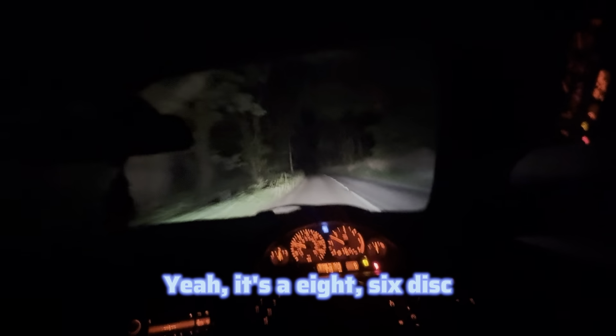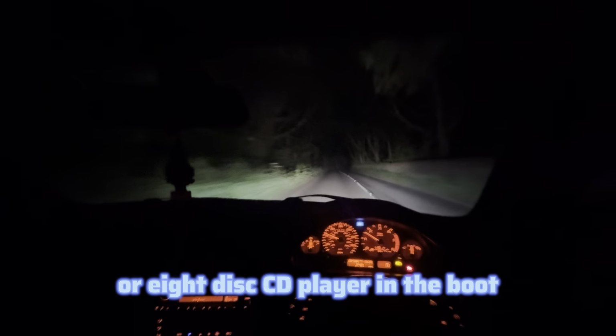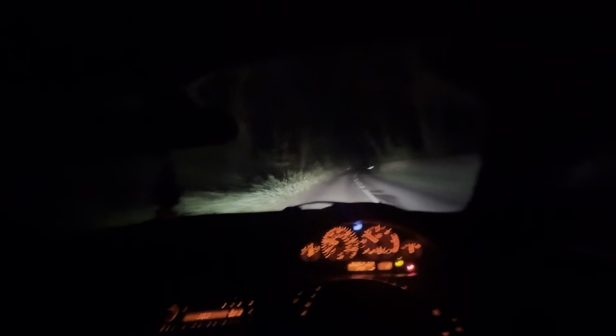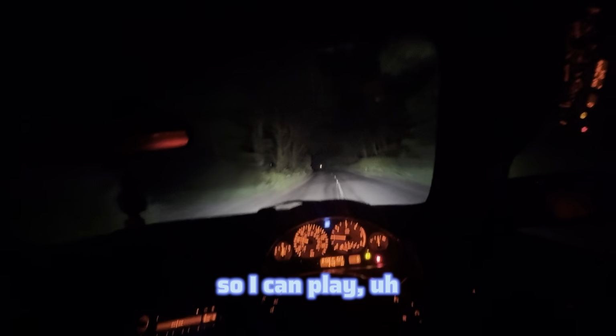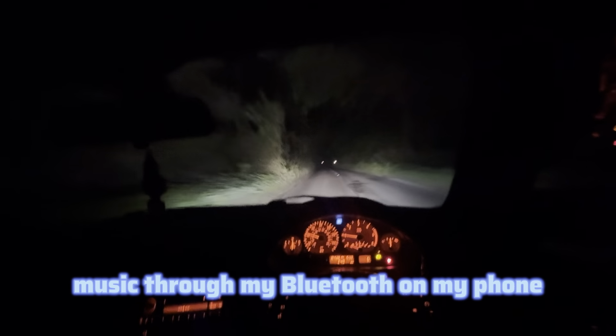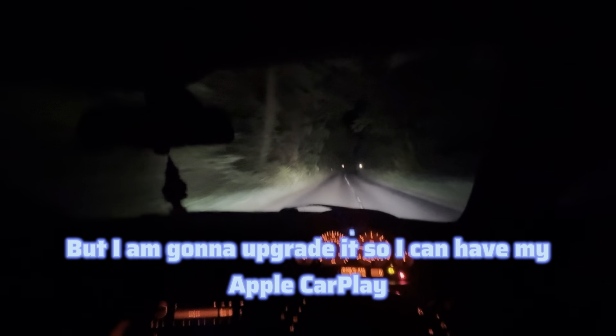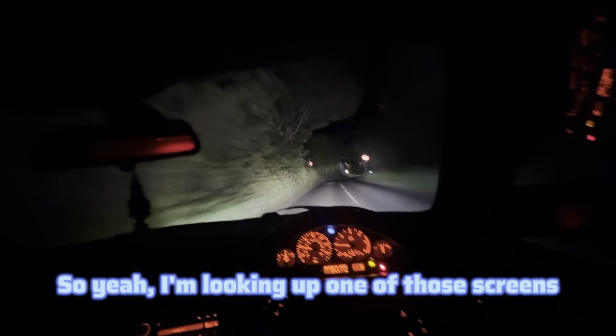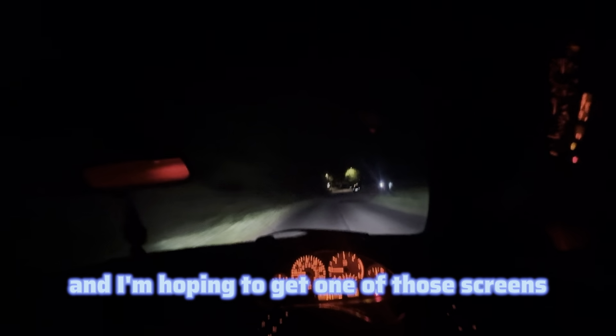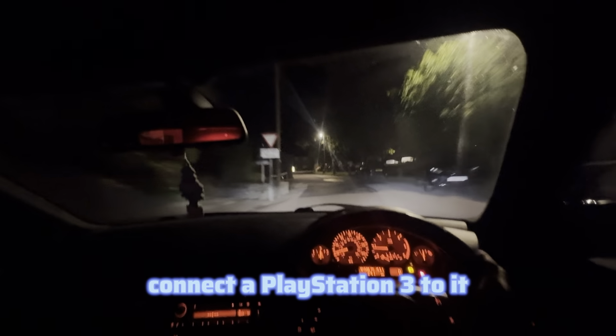It's either a 6 or 8 disc CD player in the boot, and then a tape cassette. But I use my Bluetooth thing for the frequency to play my music, so I can play music through the Bluetooth on my phone. But I am going to upgrade it so I can have Apple CarPlay and all that soon. I'm hoping to get one of those screens where I can connect a PlayStation 3 to it. No, PlayStation 2, sorry. That's the sort of screen I want.